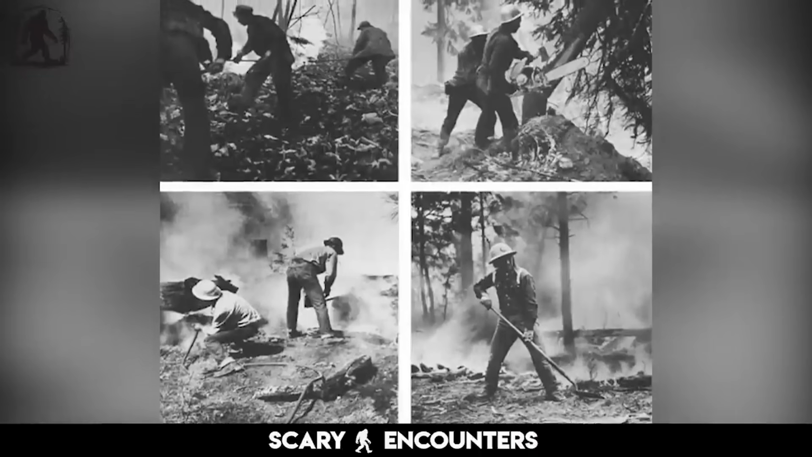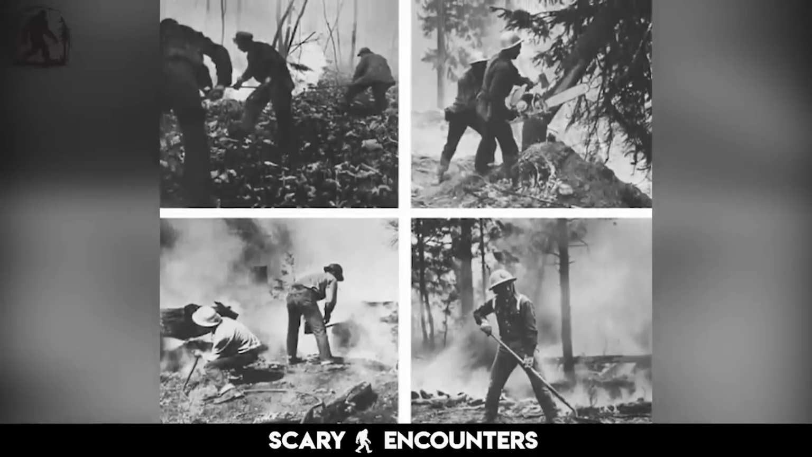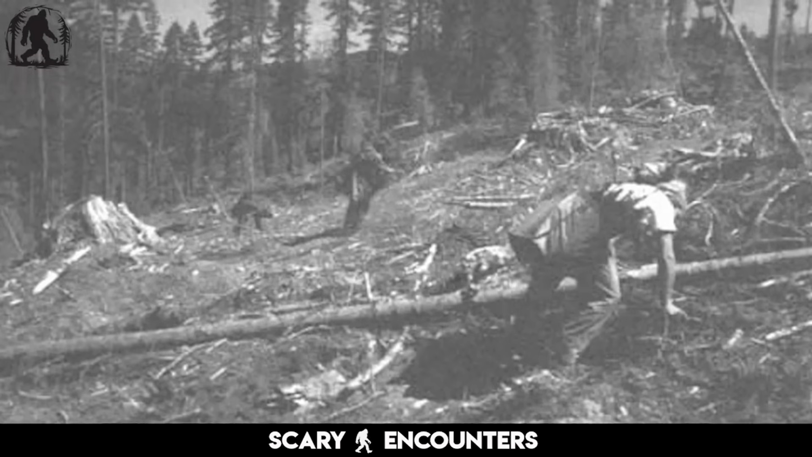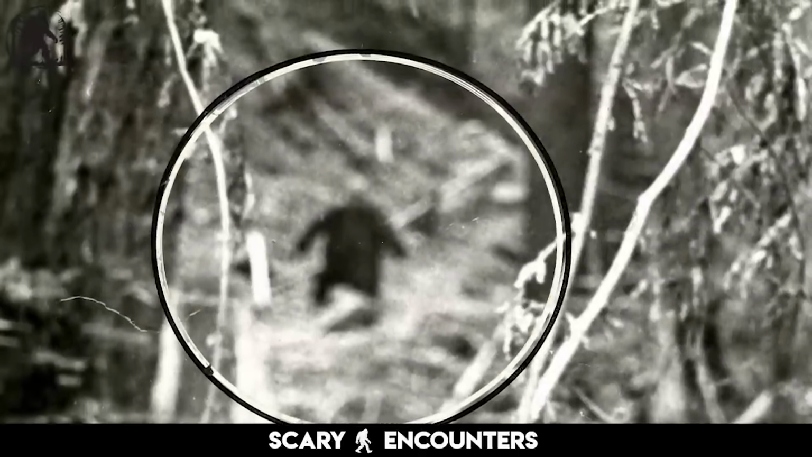In the late 1950s and early 70s, logging crews working deep in the forests of Six Rivers National Forest returned to town with unsettling stories. Massive footprints appeared overnight. Heavy machinery was inexplicably overturned. Large humanoid figures lurked in the trees.